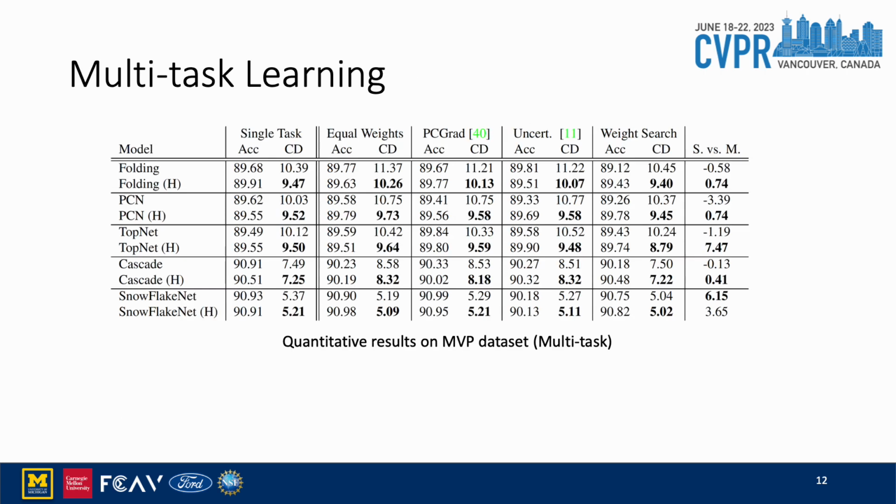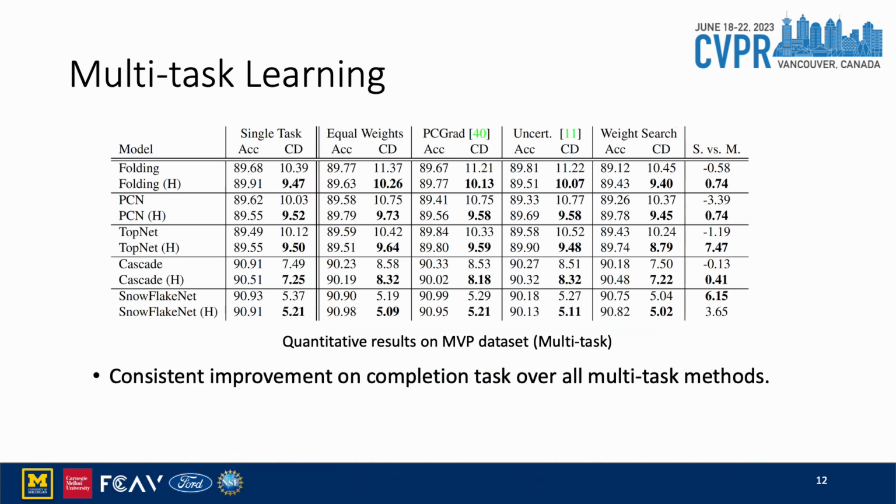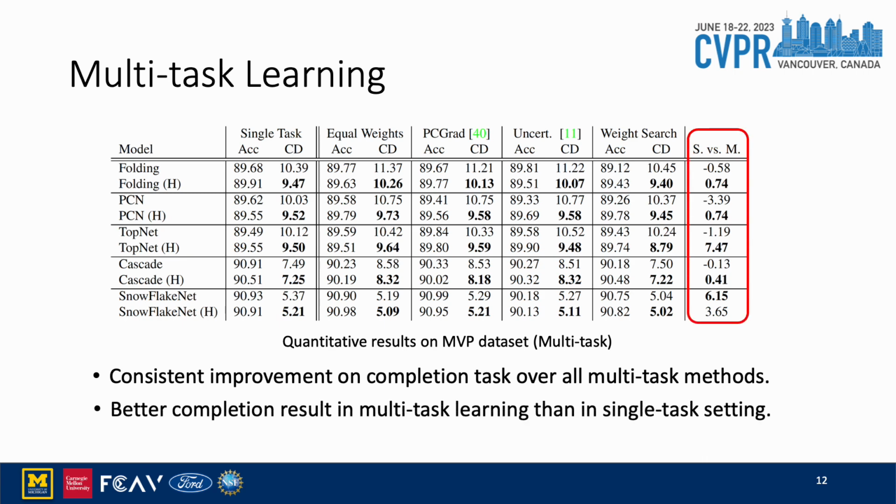Here are the quantitative results for multitask learning on MVP dataset. The second large column shows the result for single-task learning on classification and completion. The later columns show the result of different multitask learning settings and techniques on these two tasks. From the figure, we could see that we could achieve consistent improvement on completion task over all multitask learning methods without hurting the performance of classification task. From the last column in the table, which compares the completion result in single-task learning and multitask learning, we could see our method could achieve better completion result in multitask learning than in single-task setting.